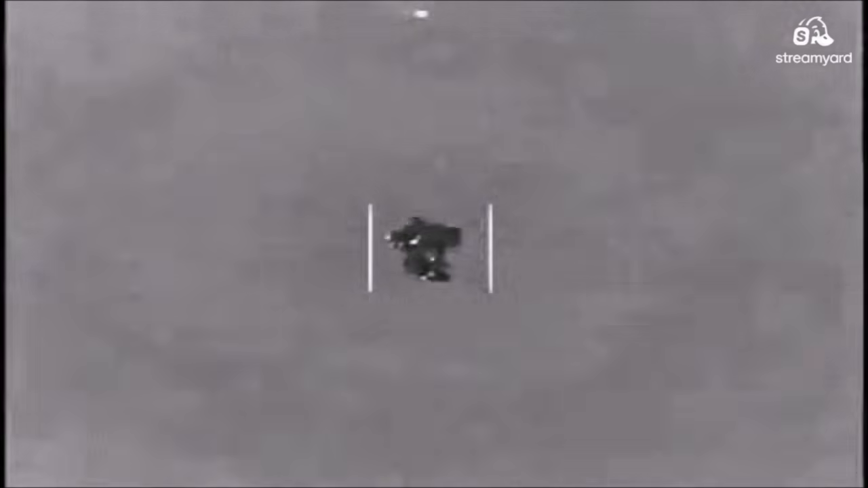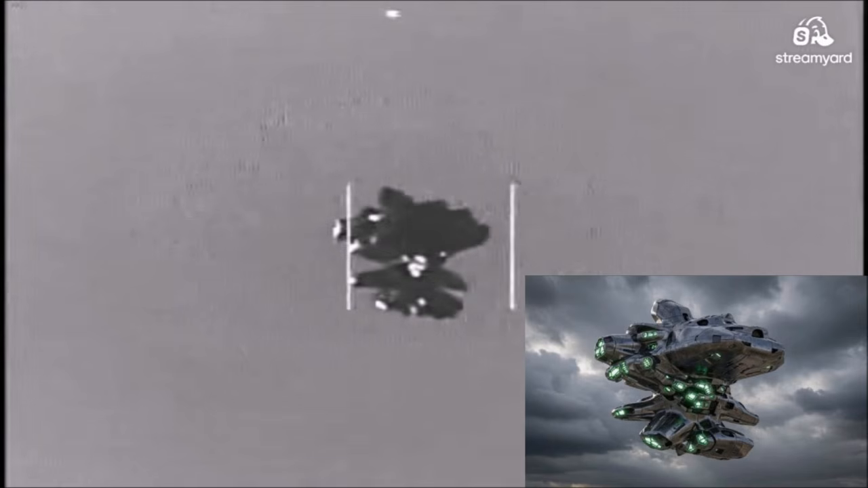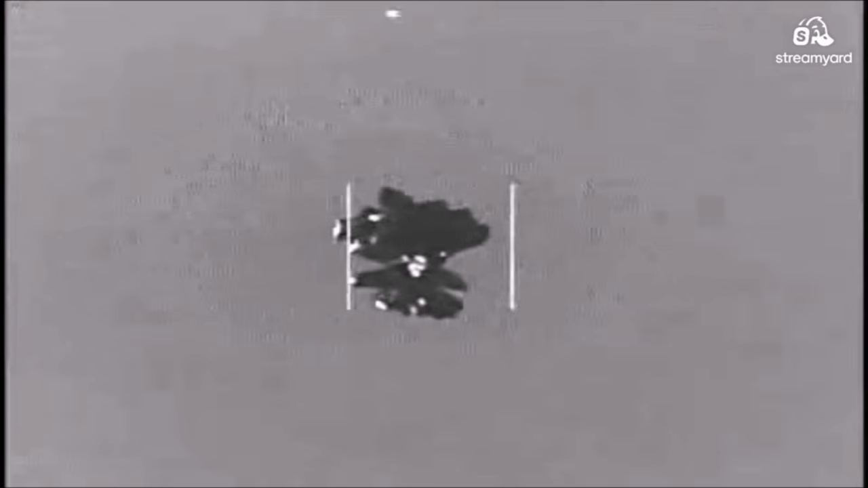So if we are truly looking at this thing in infrared, what the hell is this? I've seen a lot of AI imagery. Let's go back a little bit. It does not look like a balloon cluster to me.